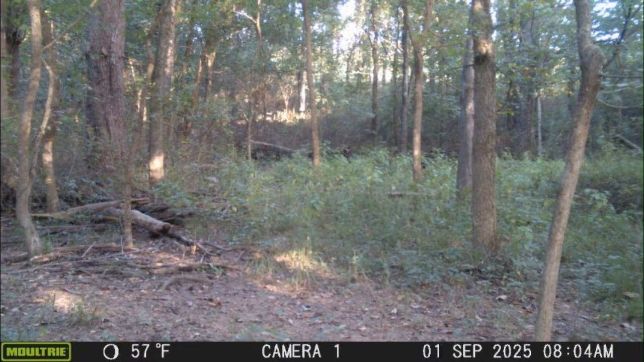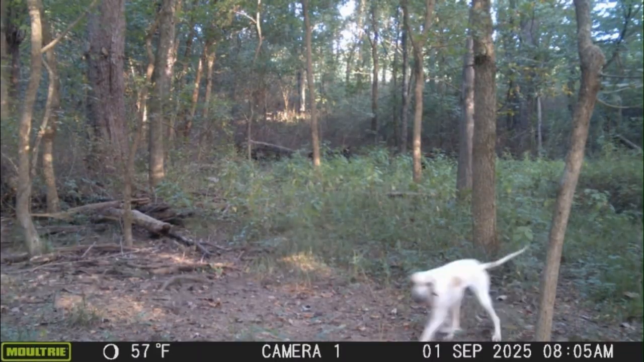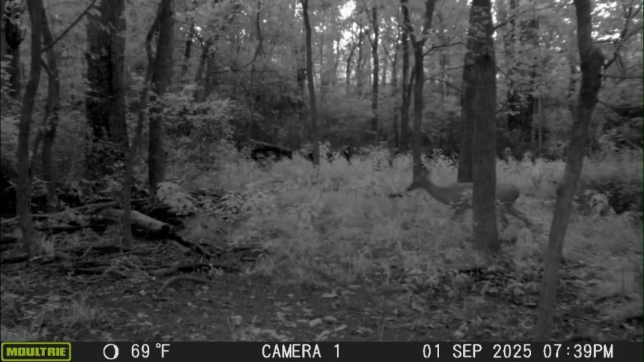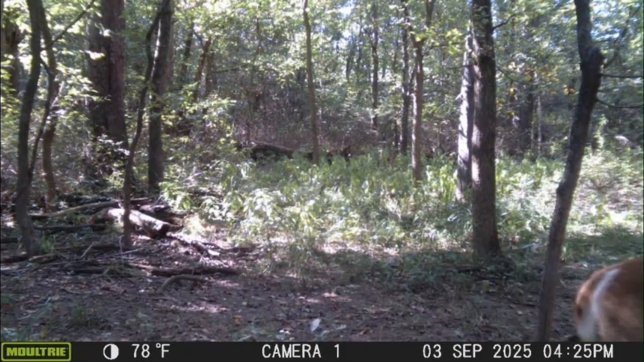And then when I started putting the video together, looking at the dates and the times and the directions that they were coming, now the stuff coming from the right down here, there is a place where they cross the river. On the other side of the river is 1,200 acres of public hunting. And there is a spot down here to the right that comes into the safety zone where they cross the creek.